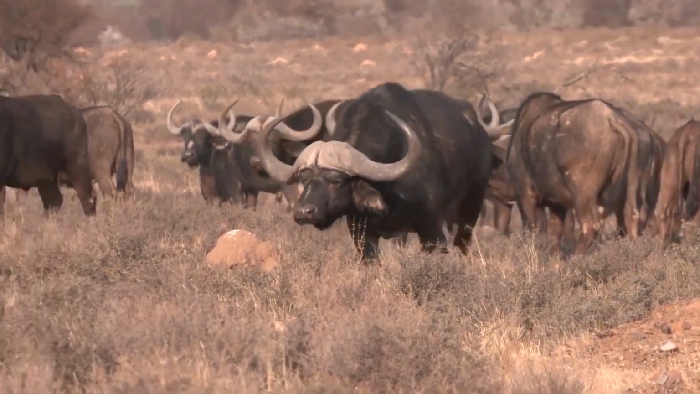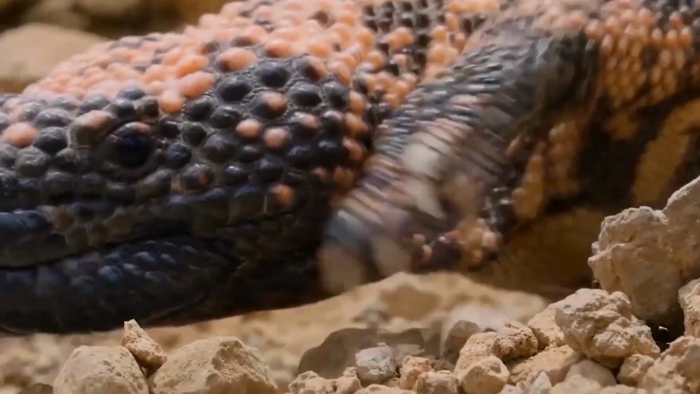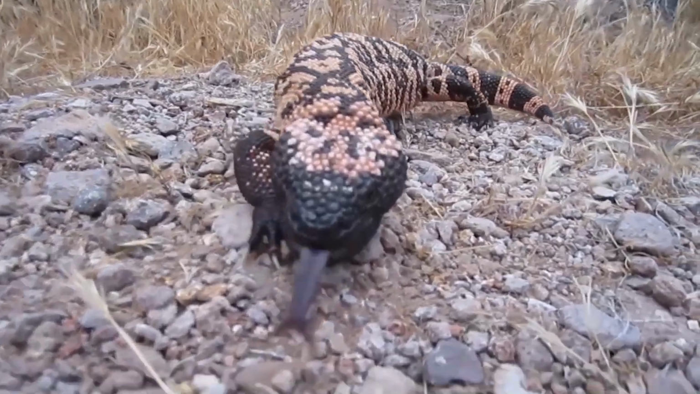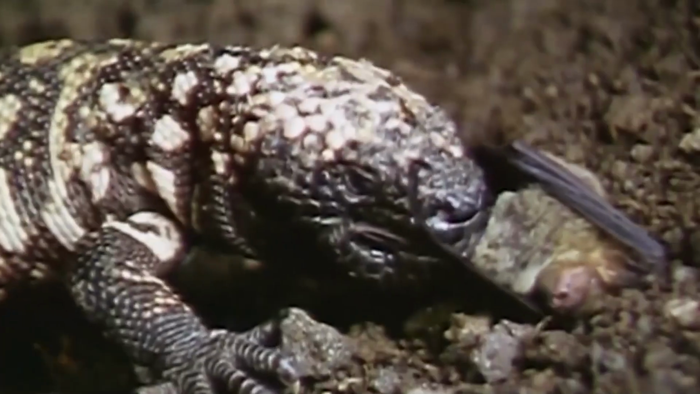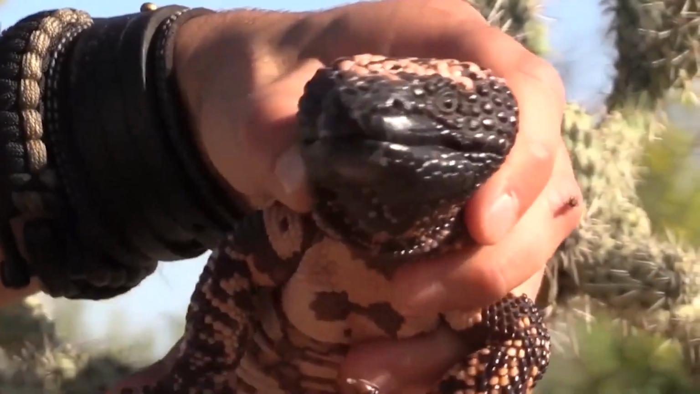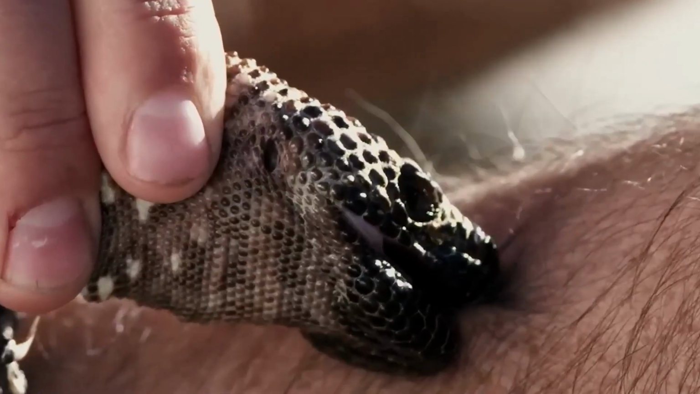Gila monster. This little dude might look like it's straight out of a sci-fi movie, but trust me, it's 100% real and 100% not to be messed with. Why? Because it's one of the only venomous lizards out there. That's right, this sneaky little guy packs a bite that can cause some serious pain and swelling.